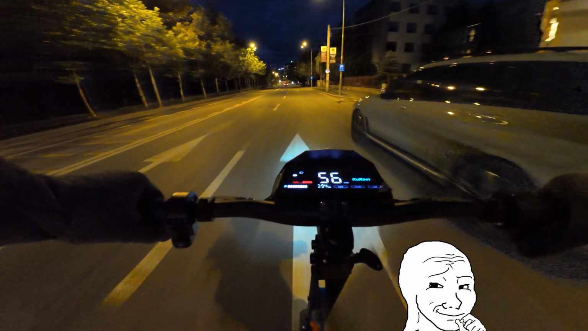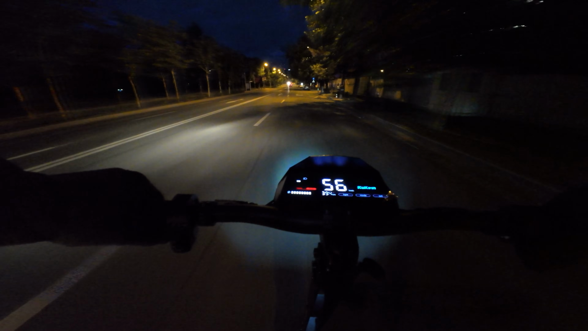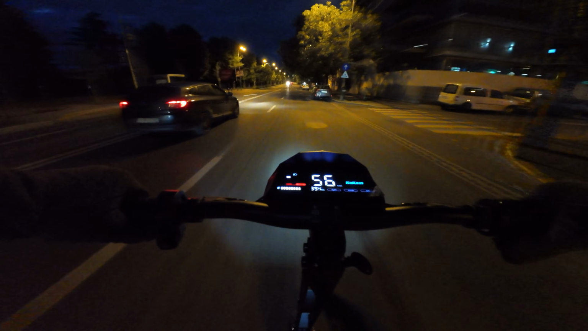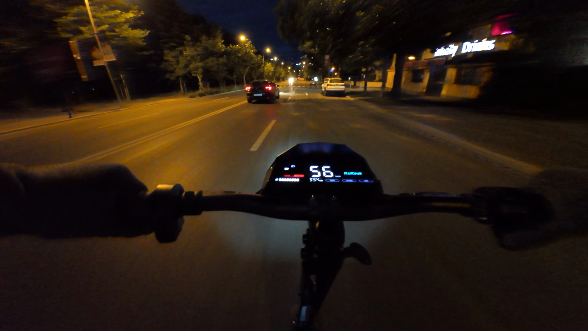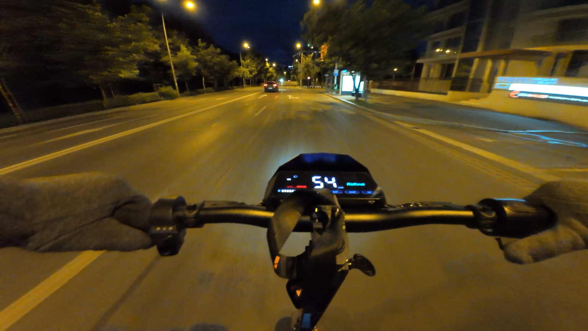Looks like my father is in town. I cannot believe how much range this thing has. I've been maintaining this speed since forever and the battery says, that's all you've got?